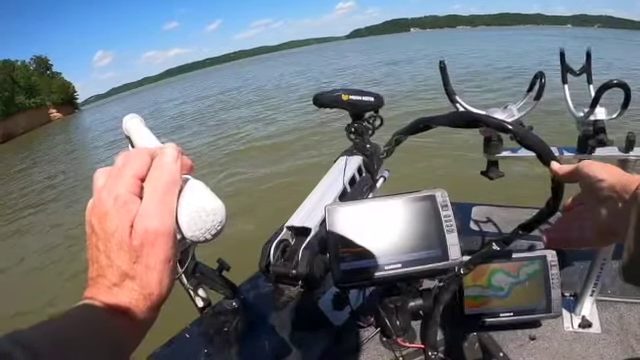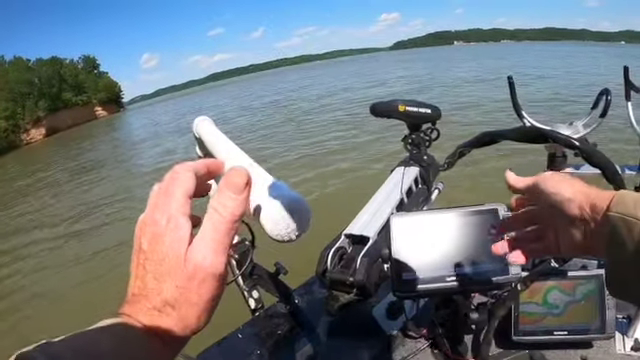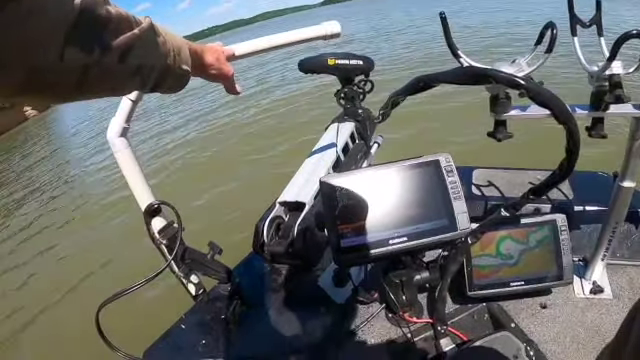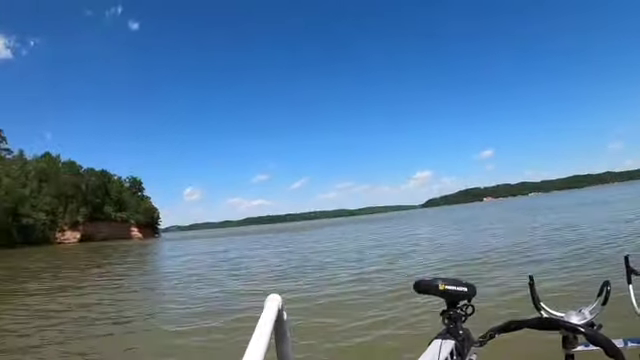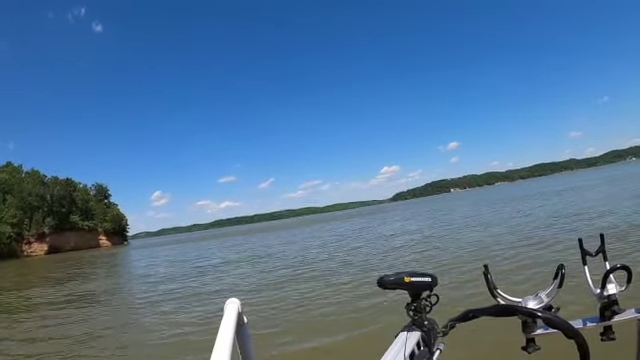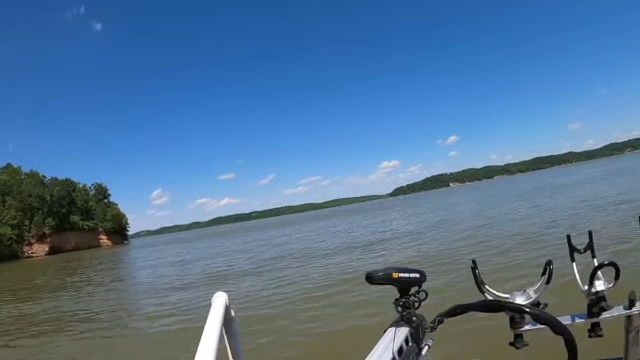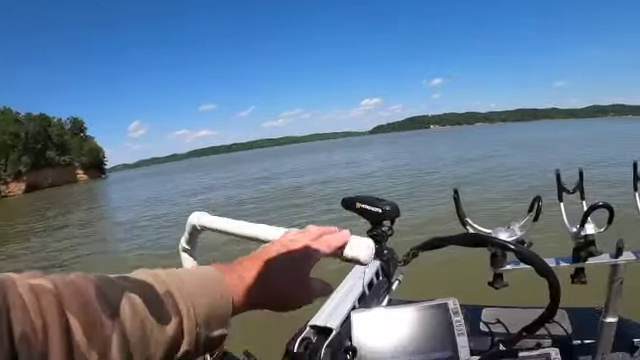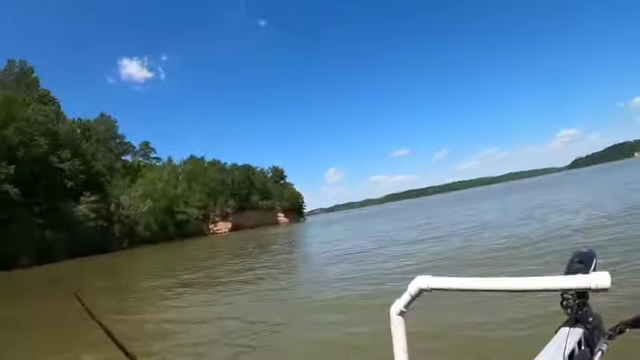It's only a 9-inch screen, so I need that whole screen to be able to see the details of this Panoptix. So then I just got this little PVC pipe holder that I made to put my Panoptix on. The main reason I've got Garmin is because Garmin makes the Panoptix, and Garmin machines, if compatible, will work with the Panoptix.